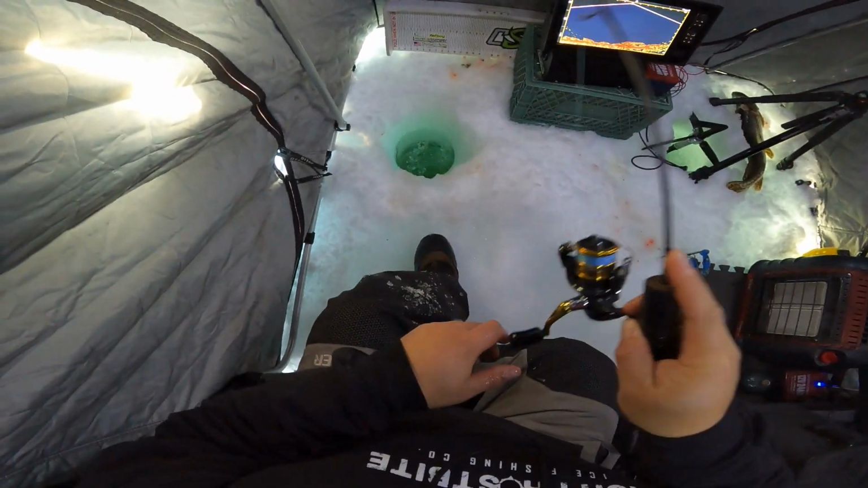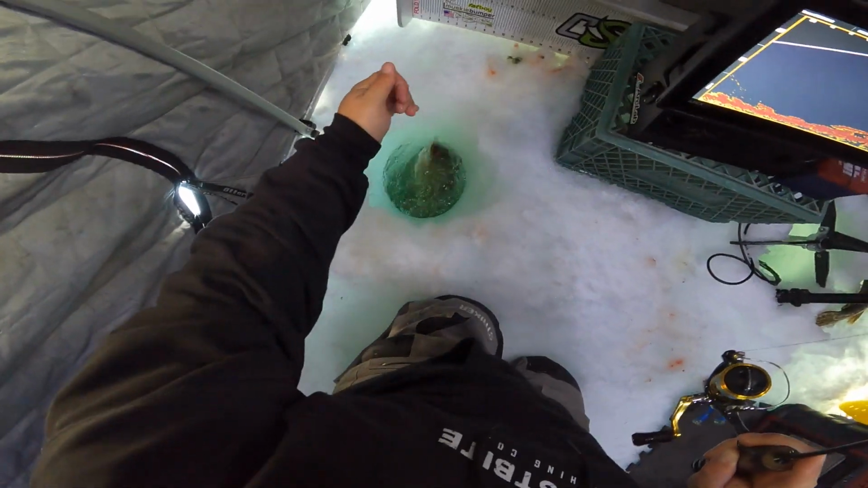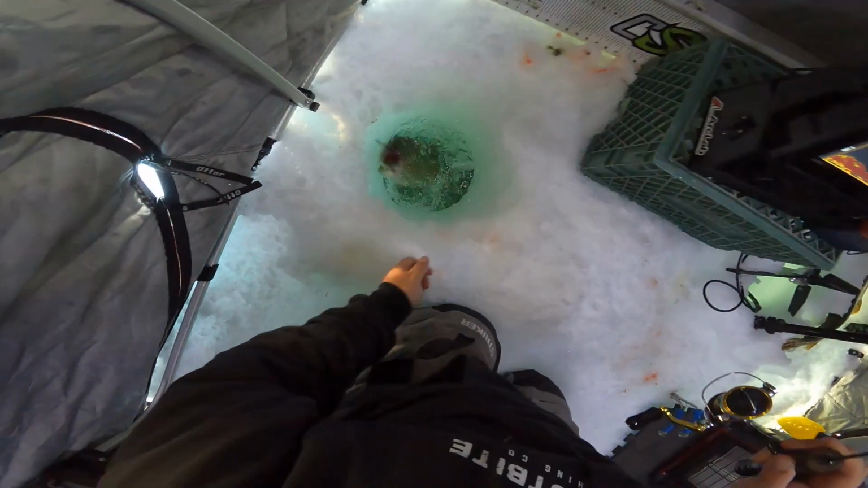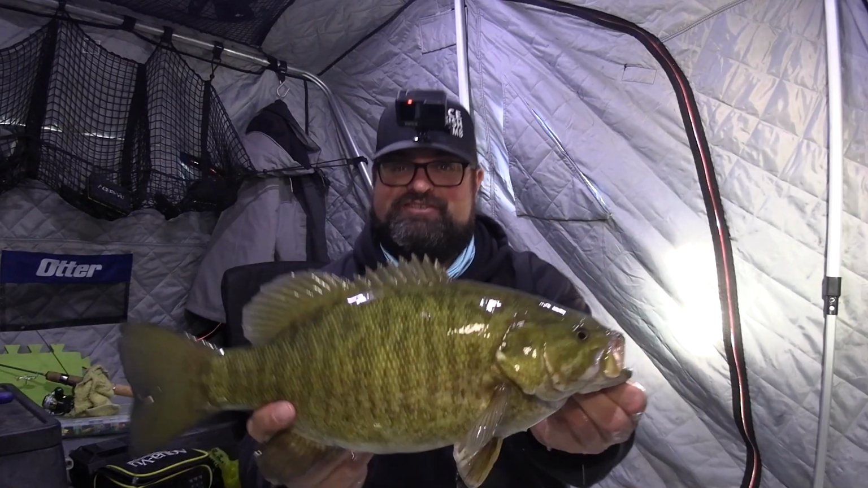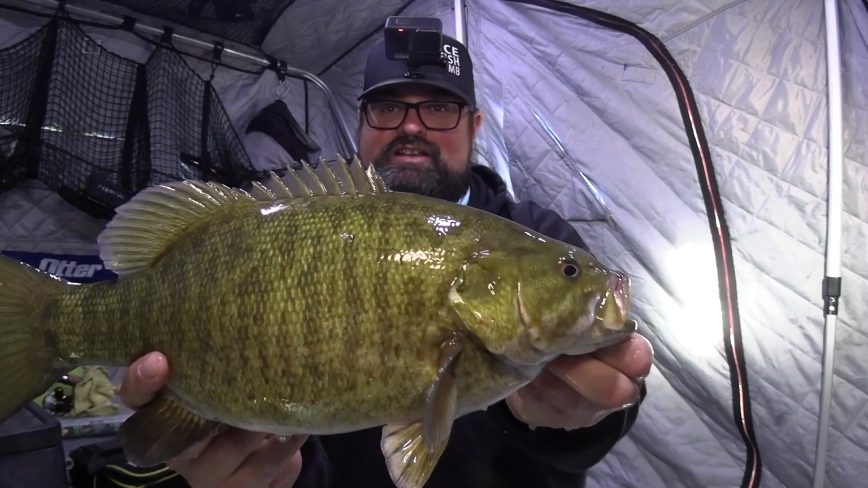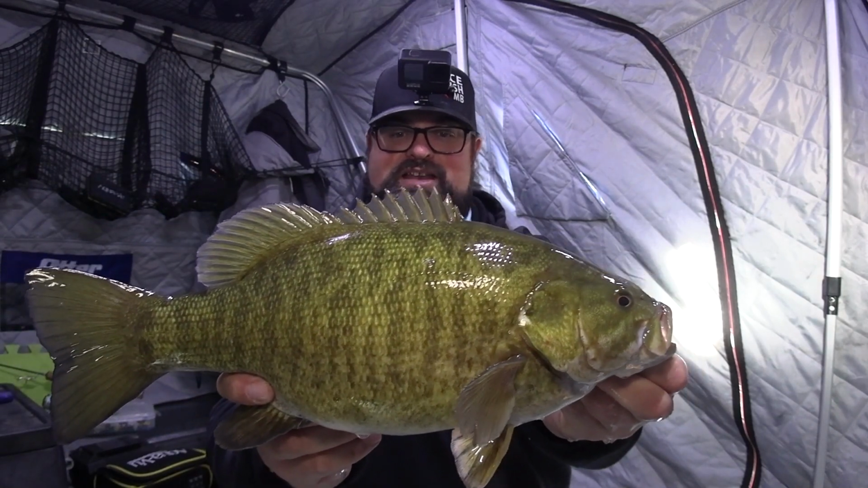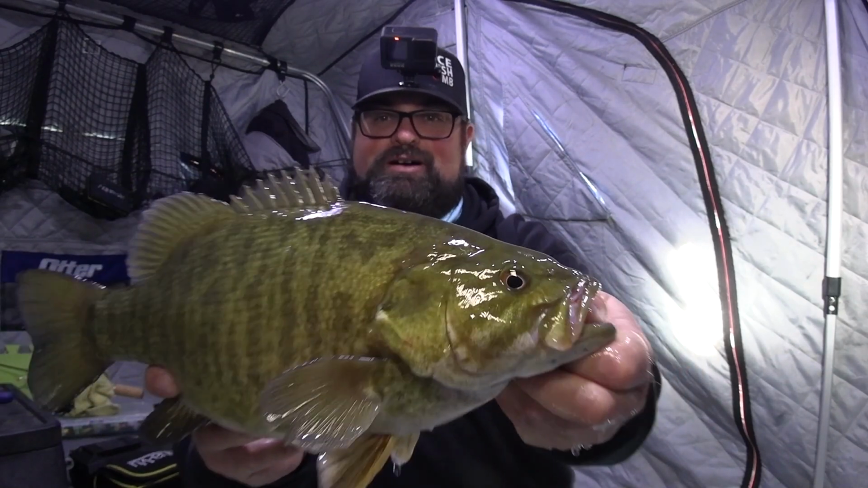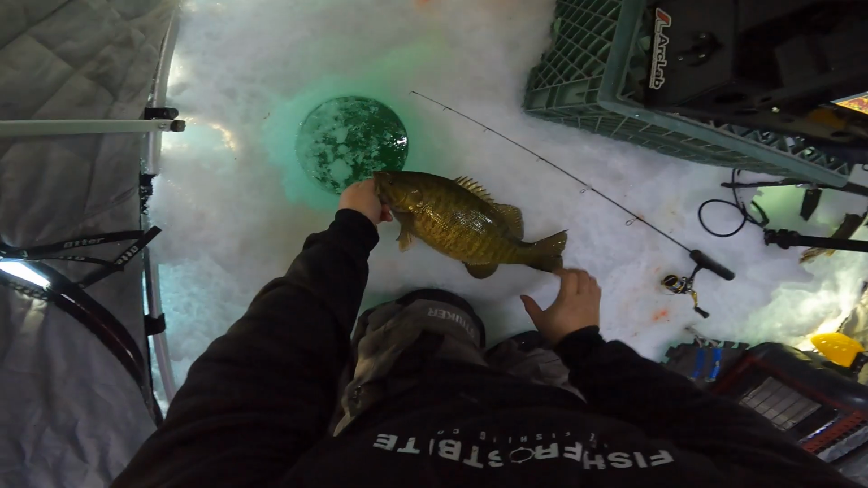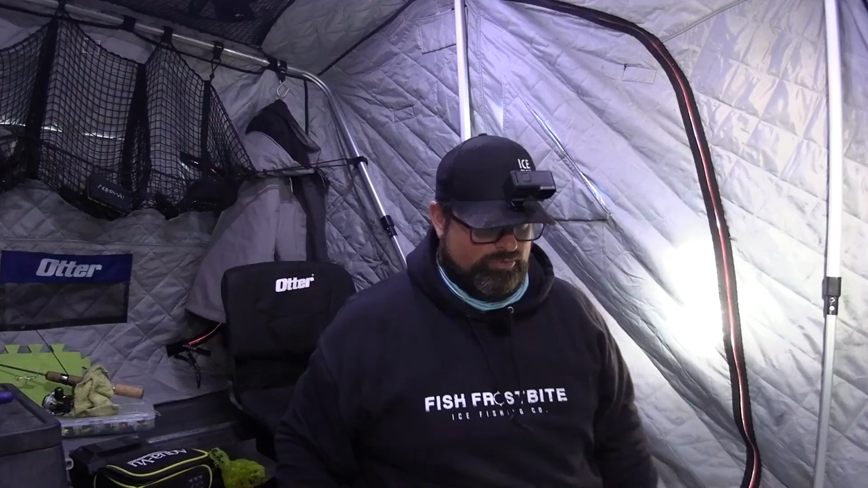Just as fast as I can drop down there sometimes. I don't even know how many I've caught now. I've caught at least 20. That's a porker. Well, it might not be the longest of the day, but this is definitely the fattest. Holy moly. I don't think it's the longest. It's like 16.5-ish, maybe 17. But man, that's deep. Oh, I'm having a blast. I'm not gonna lie. Wow, wow, wow. Unbelievable. What a day. He goes right back down.